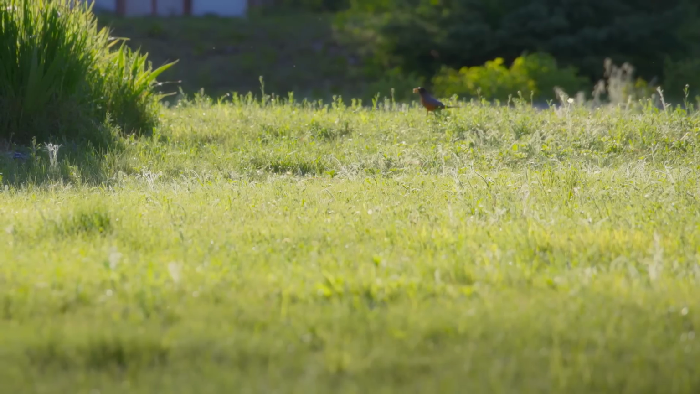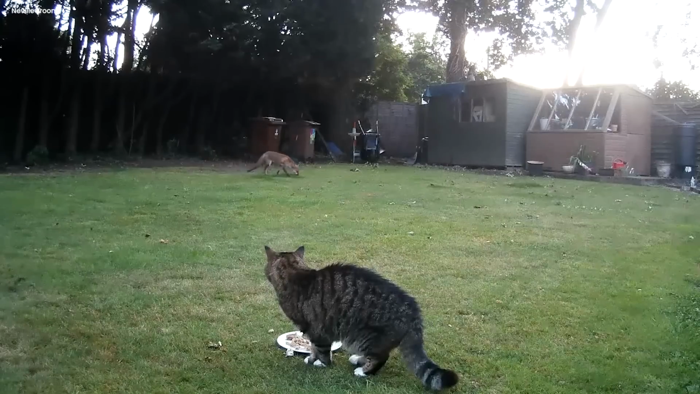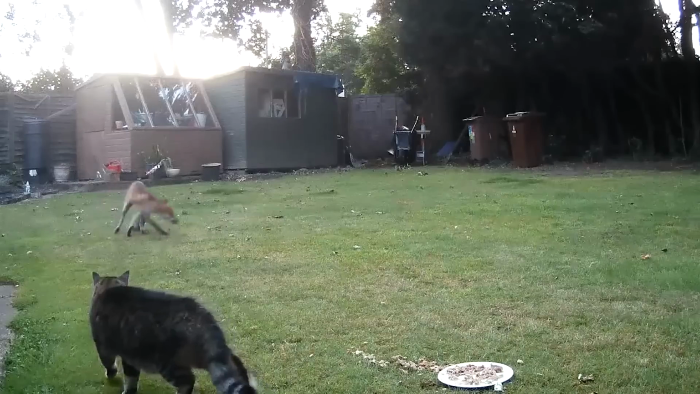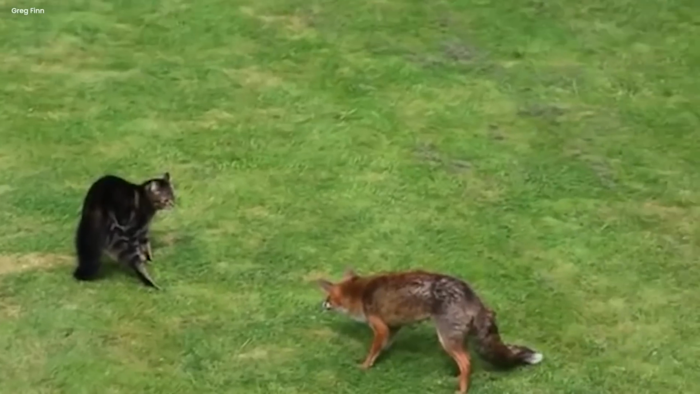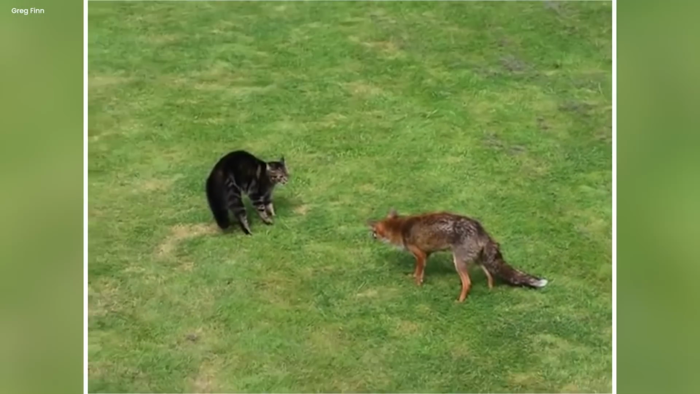Mysterious fox and cat. In the daytime, something strange happened, and a camera was there to capture it. There was a cat all black and sleek, and a fox bright red like a flame. They were in a garden, and it seemed like they were in a mysterious showdown. At first, the cat was scared of the fox. The cat moved away slowly, stepping back.